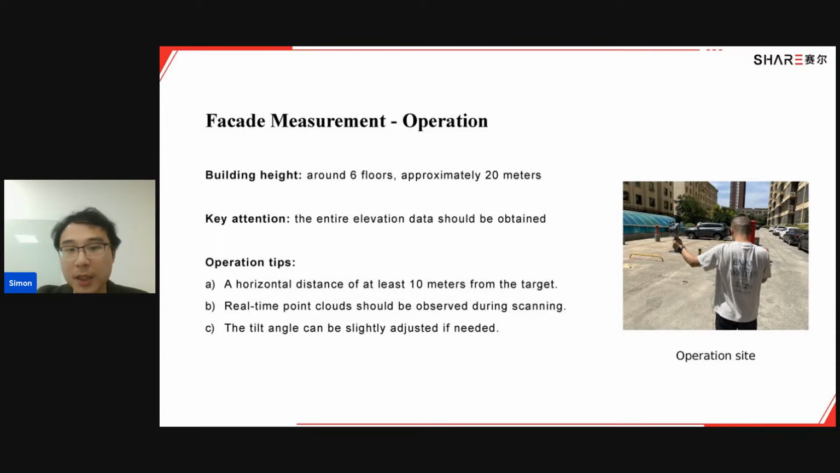So here are some tips for the operation. First, keep a horizontal distance of 10 meters from your target. For example, if there is a building you need to scan, you should stand 10 meters from its entrance to make sure that our scanner can reach the top of the building.